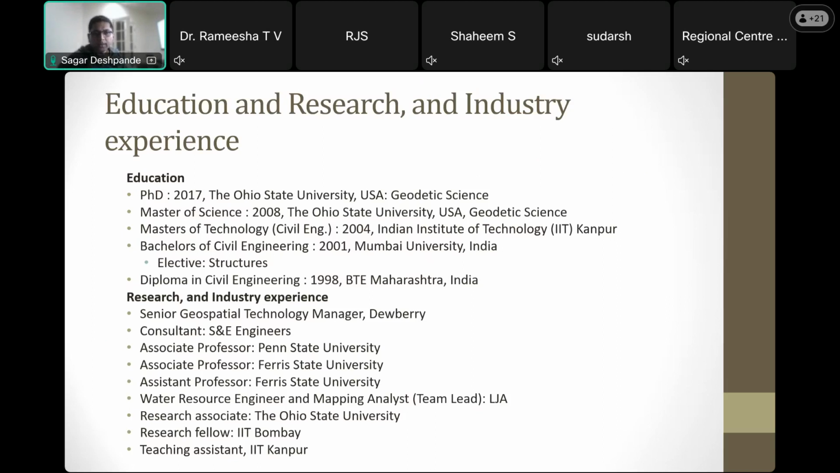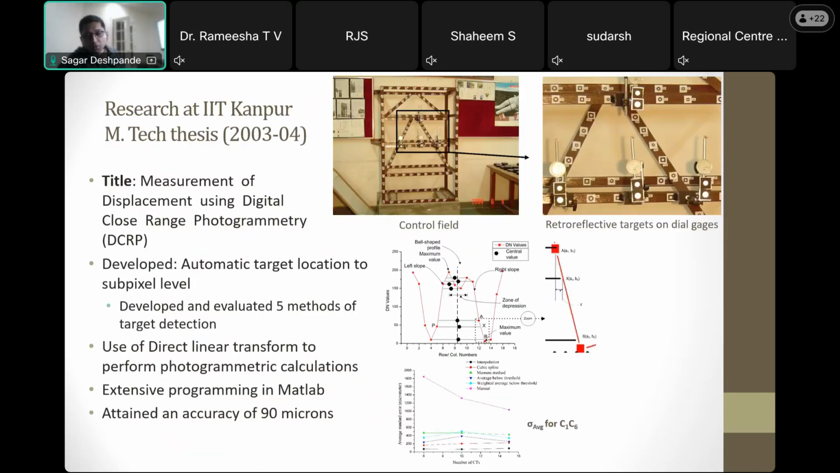Followed by that, I also worked as associate professor at Penn State. And now, for the past 2 years, I've been a senior geospatial technology manager at Dewberry. That's my timeline since I left India. So the first 10 slides give an overview of what I've been doing, and then the remaining slides are based on the topic today.